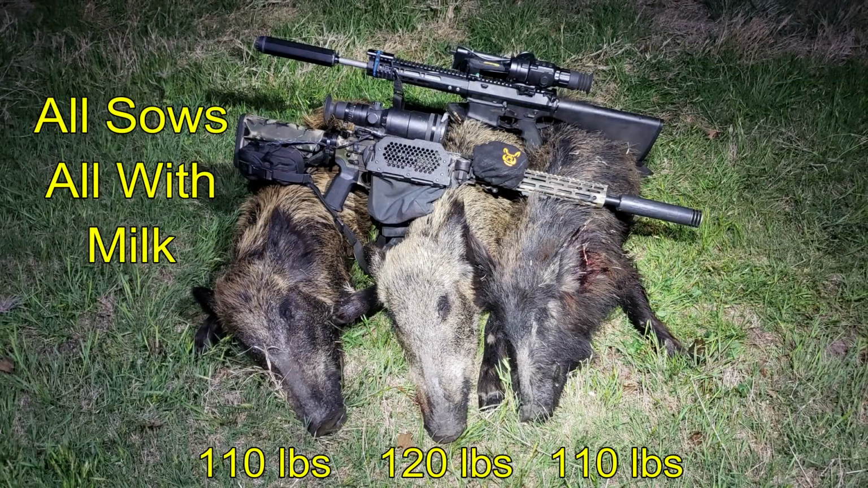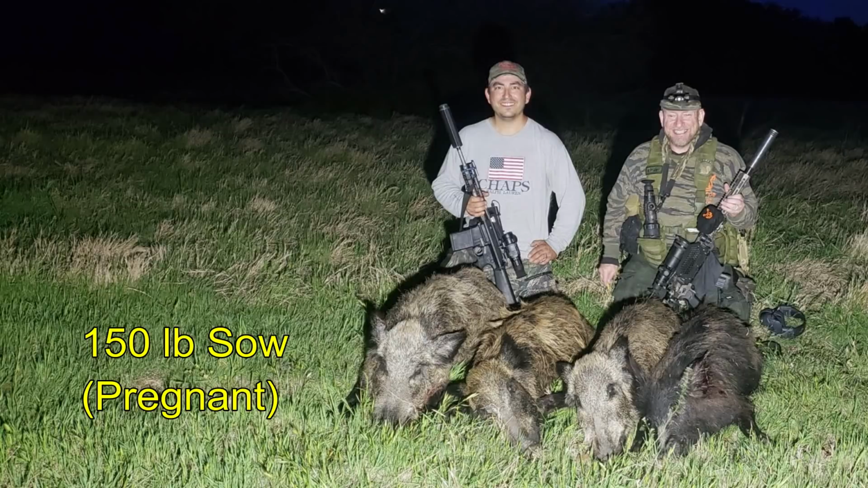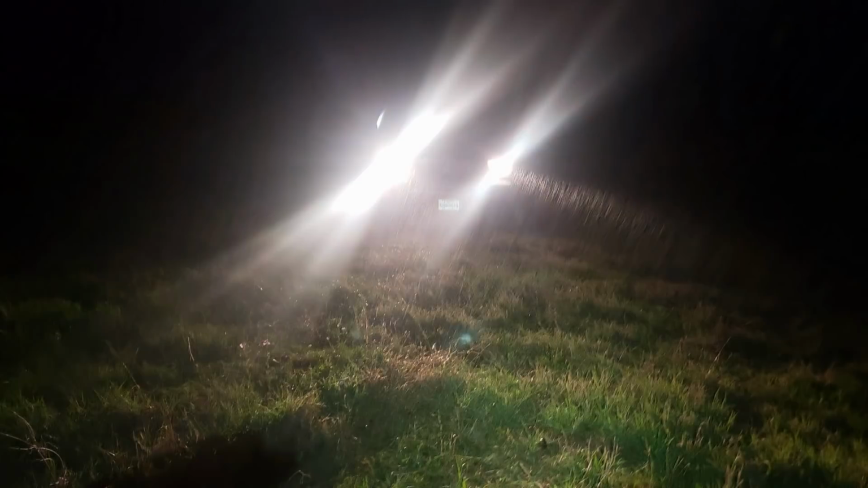And we've got 3 hogs down, all milk sows, not that heavy. Ben's hog is on the right, mine are the 2 on the left, and I tell Ben, I thought your hog was a lot bigger. He said, so did I. Well, when we went to move these hogs, we found his hog. It turned out to be a 150-pound pregnant sow with 7 on board, so he got a great big sow, and I got the other 3.